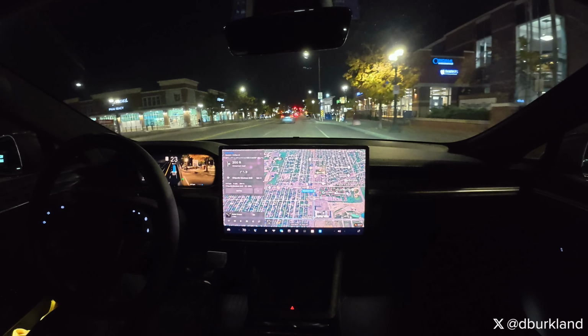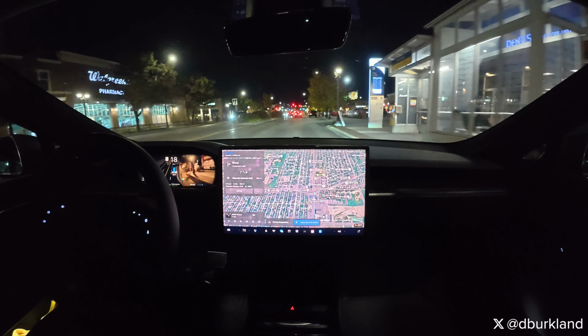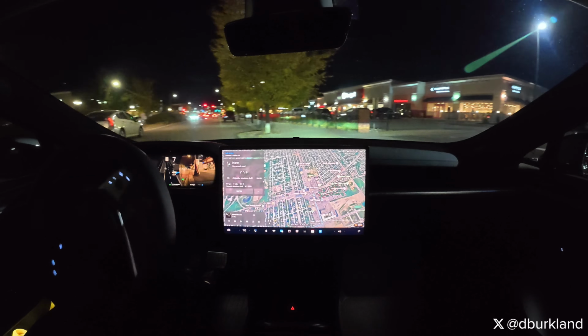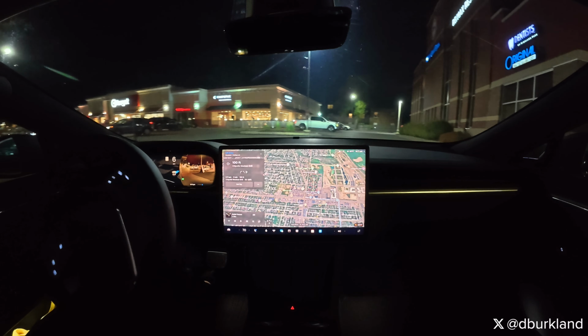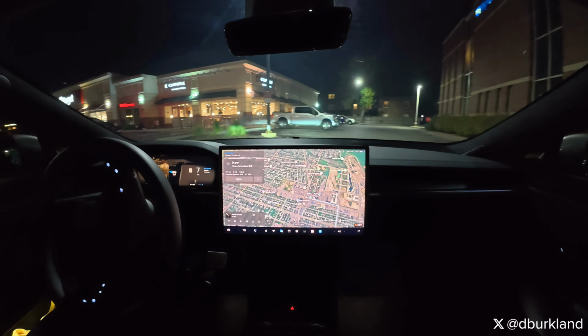Okay, so now we're going to make a right turn into the parking lot. And my suspension's automatically raising. It looks like it's pretty chill right now, so let's see where it decides to park. It can go straight, or it can go to the left here. I would have preferred to go to the right, but let's see what parking spot it picks.